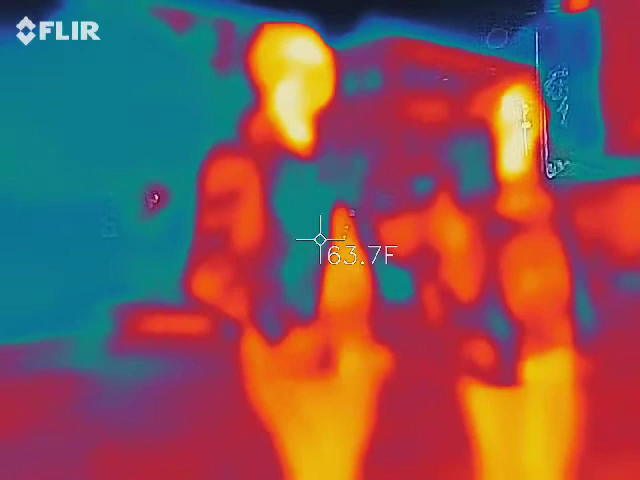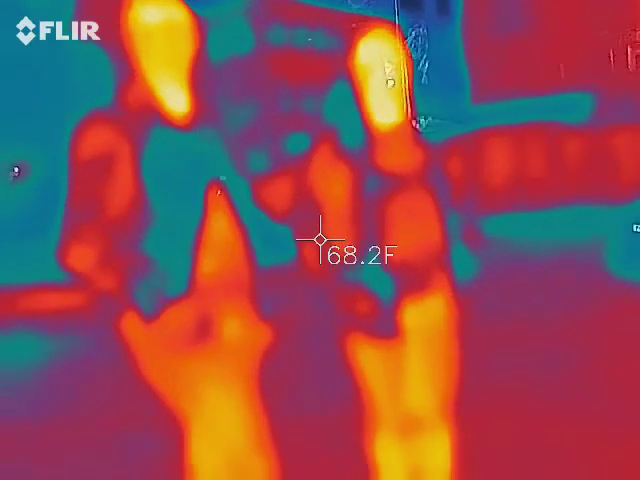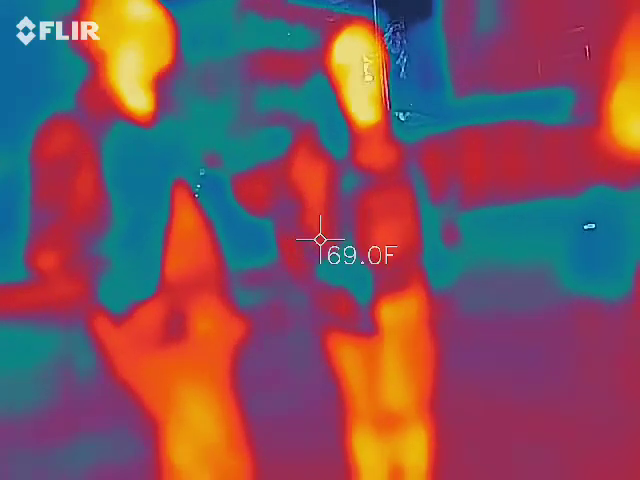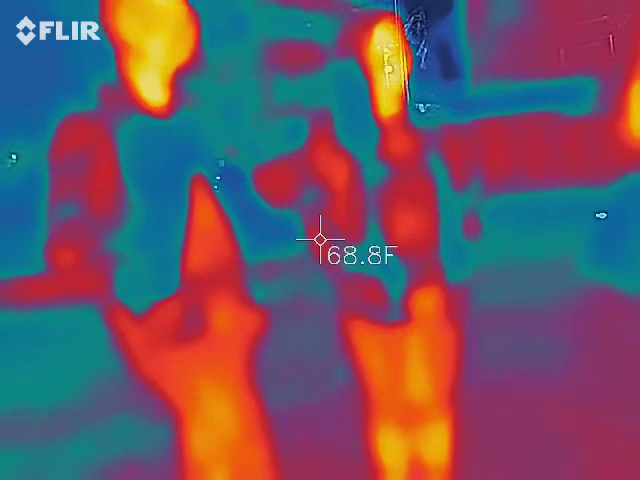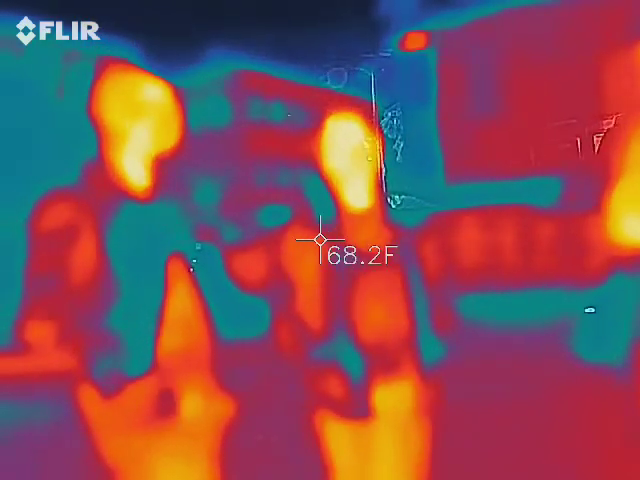Nothing crazy on the camera, right? Not that I saw. She thought your backpack was a ghost. Well, I was pretty sure. I was like, I don't know. I have a water bottle in there, so that could be. Oh, it's off your body. Yeah, so that's what it was. It was definitely colder than your skin by about 20 degrees or more.